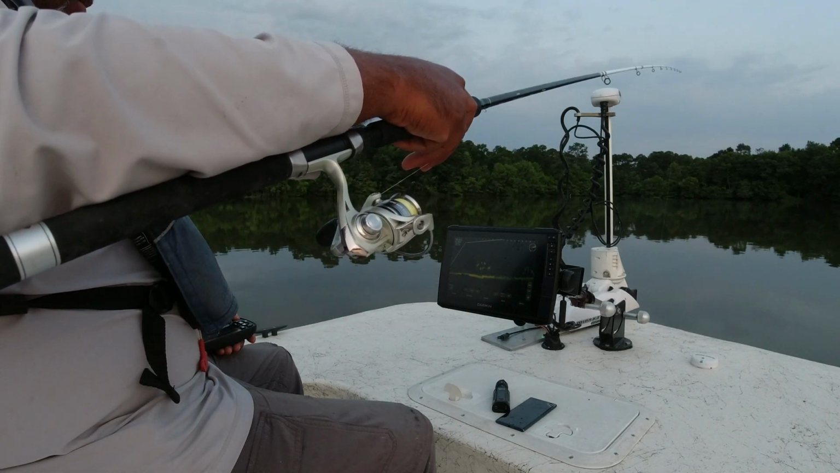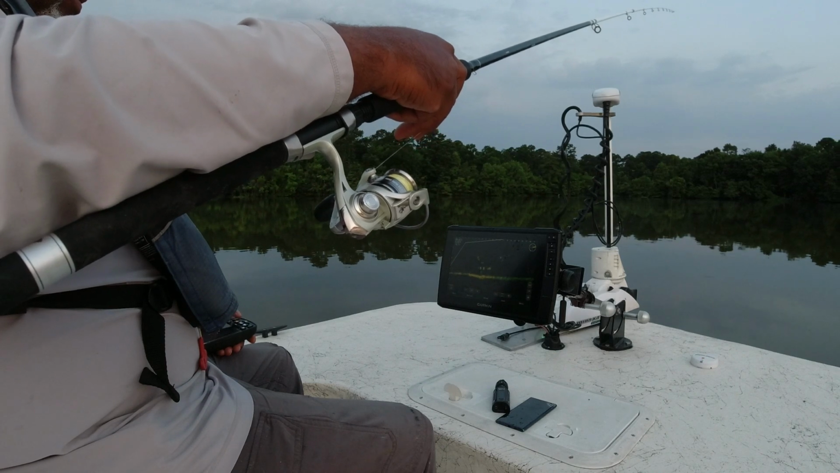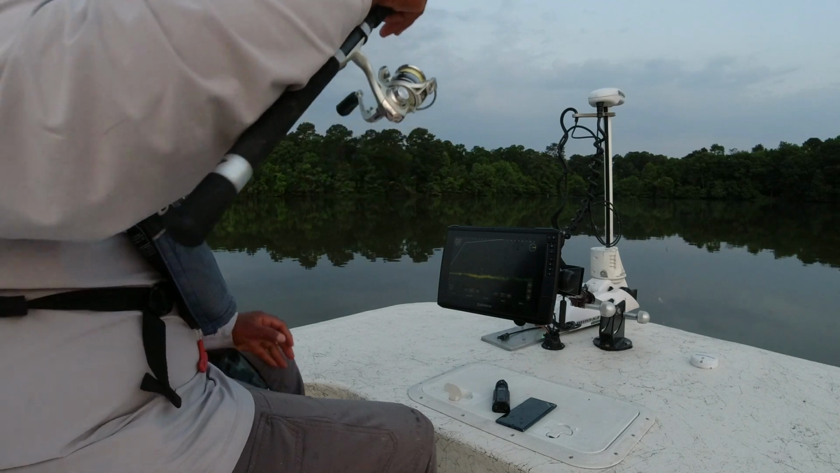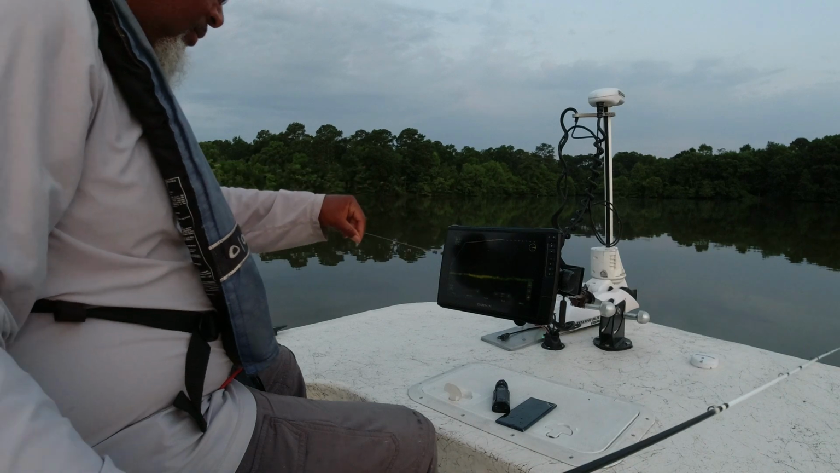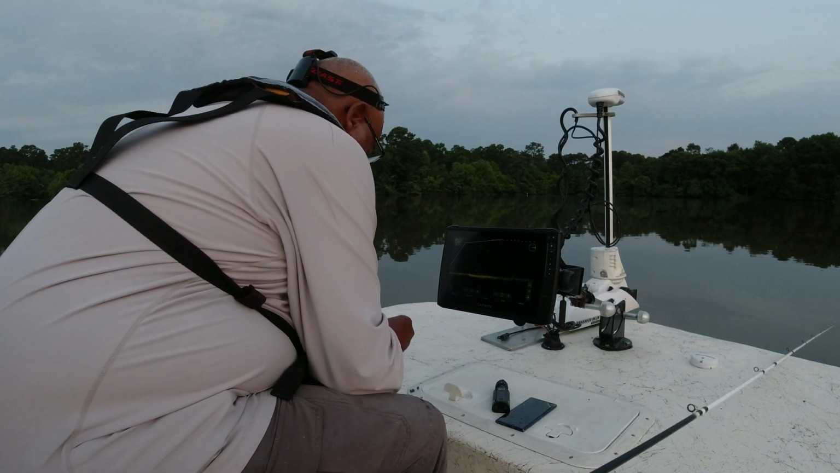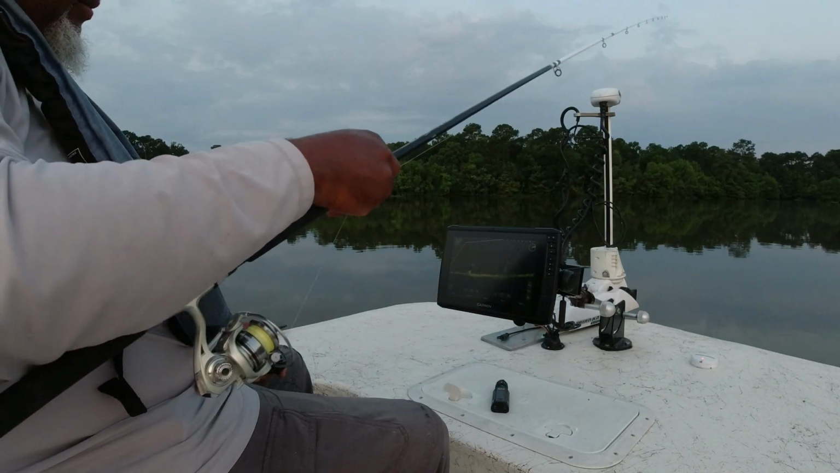Another thing that's real important about fishing, not only at night but more importantly at night, is be sure to wear your protective gear. Be sure to wear your PFDs. And I will say, I've been using Onxy auto inflate PFDs for several years, and I highly recommend them.